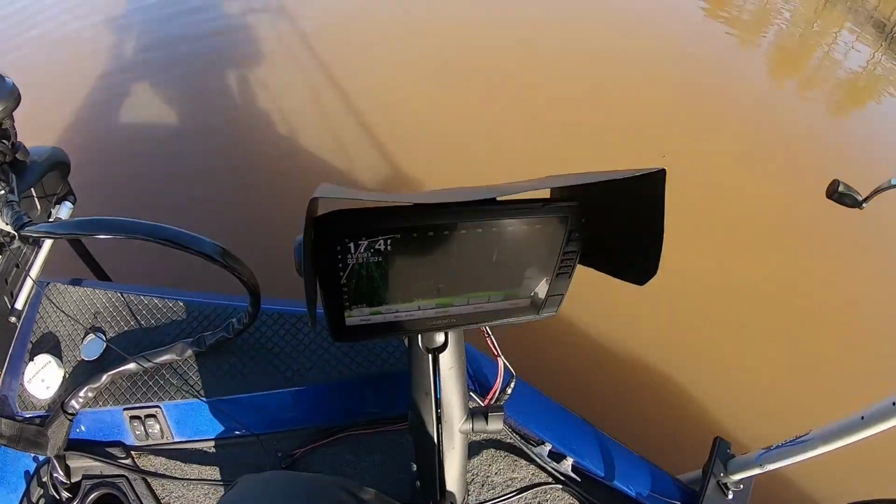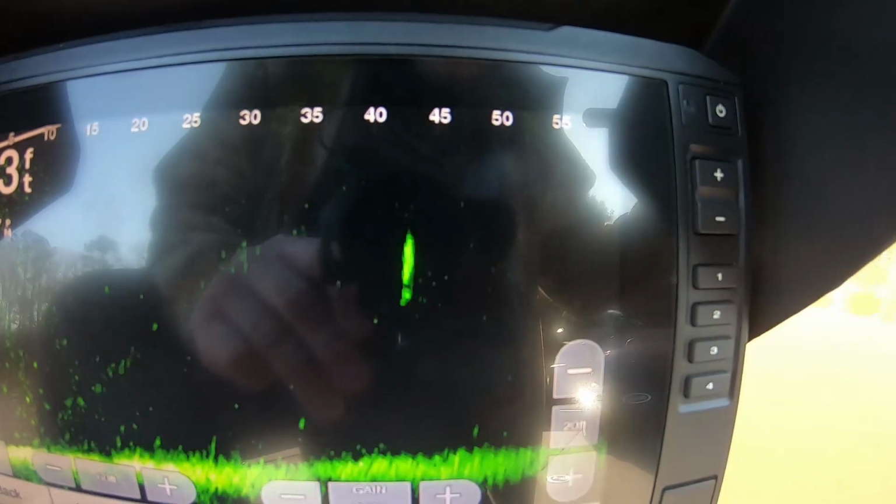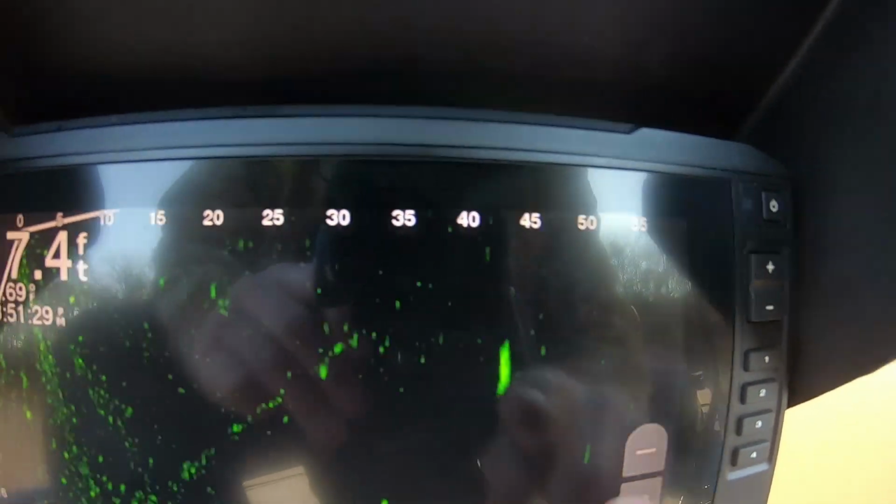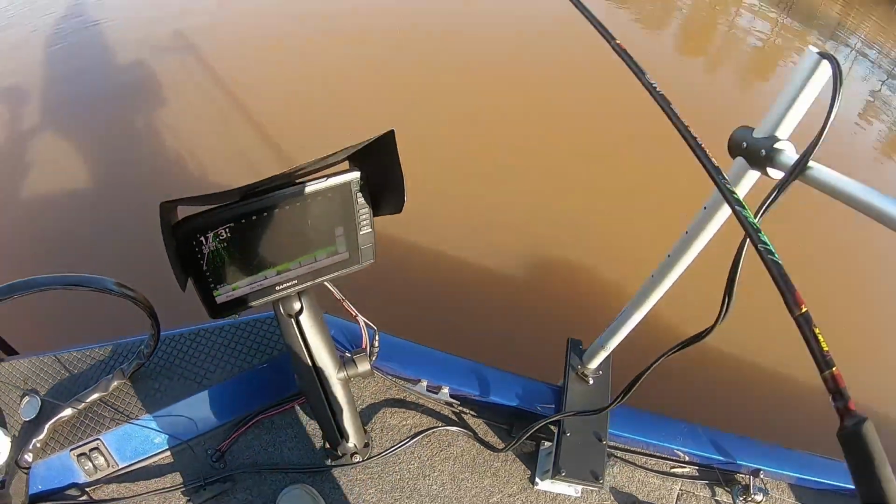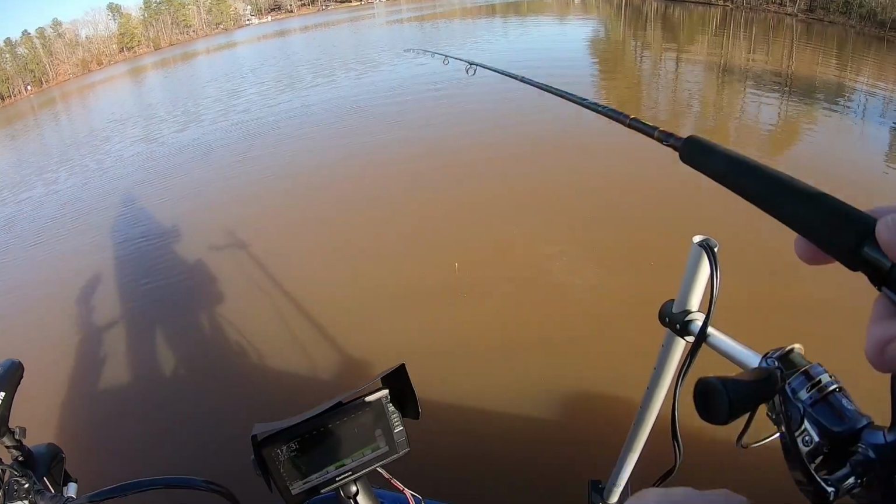Now here's a big one. Look right here. Look right there. See, that's a big crappie. Now see how big the mark is? He's 45 feet from me. Now I'm going to go hunting. I'm going to get a little closer. I want him about 40 feet. I'm telling you guys, you get too close, you just spook them.